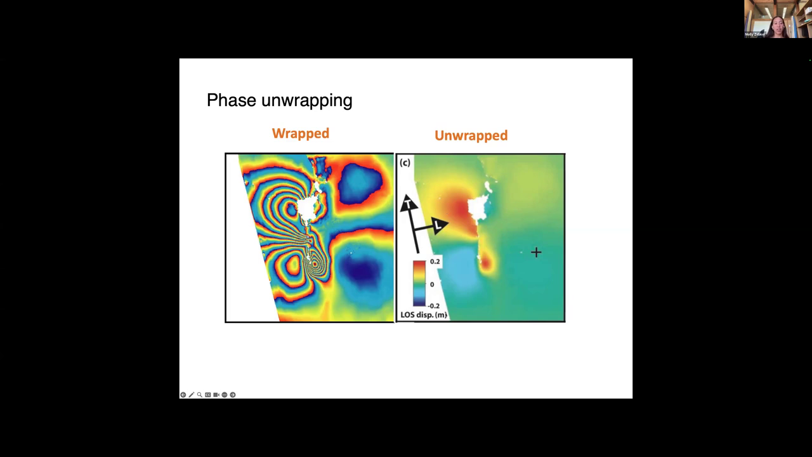So here, the line of sight displacements are now in meters instead of radians and wrapped values. So the unwrapped images are much easier to interpret, and for areas with lots of fringes or other noise, it's much easier to interpret these unwrapped images.